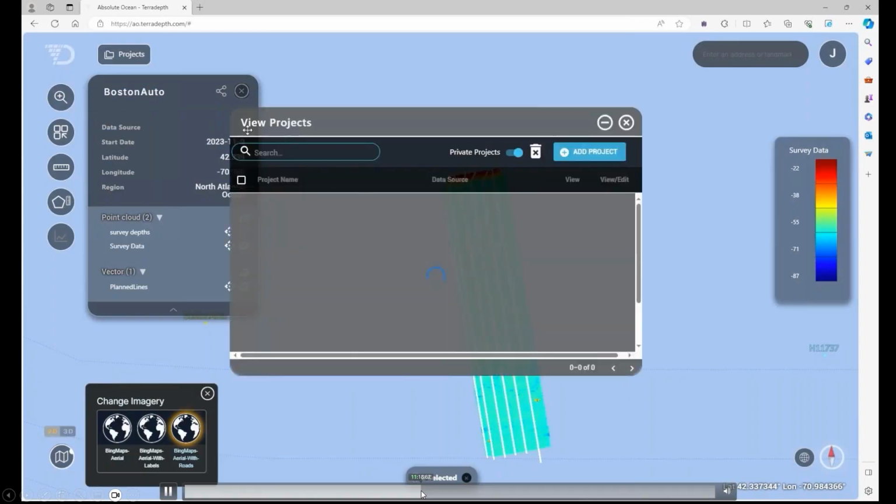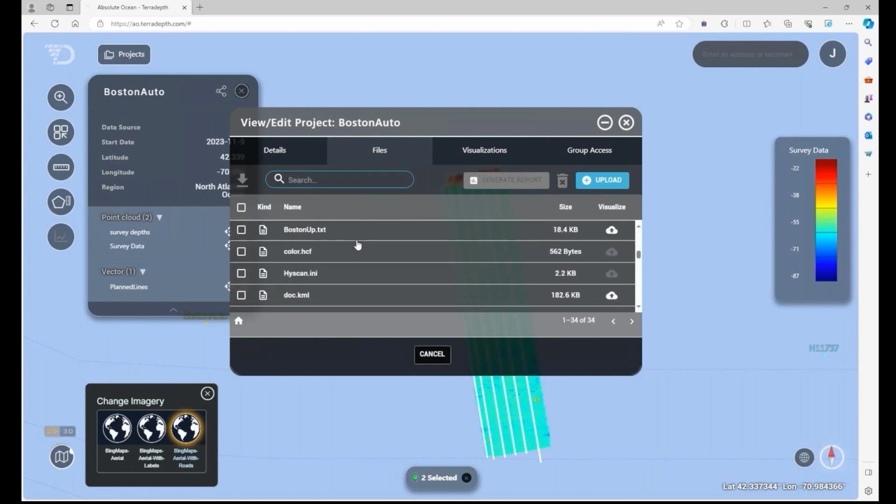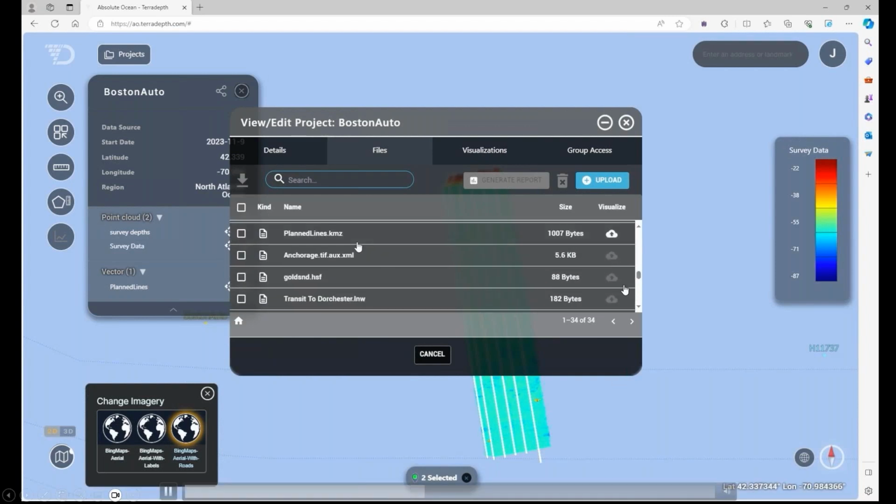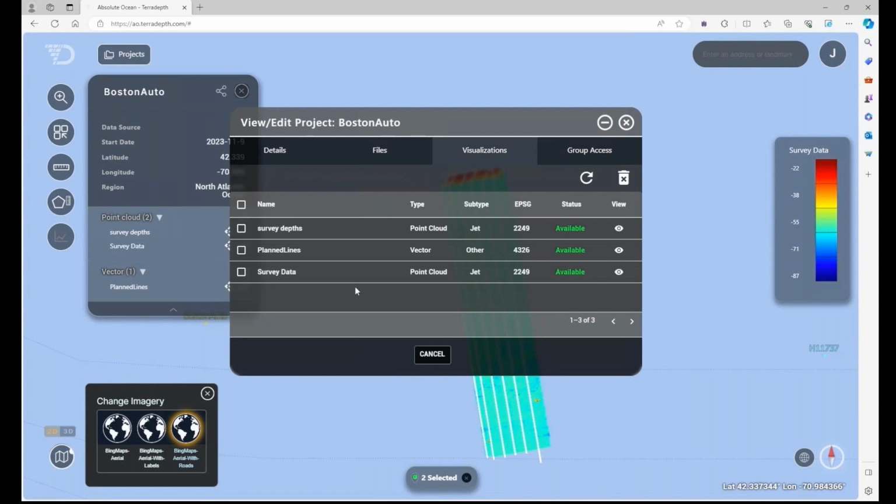So I changed my background. Let's go look at a couple of our files. On the right-hand side, you can see there's visualizations, those little arrows up on the right here as I scroll through the files. If it's grayed out, it's not a file that Absolute Ocean can visualize, but much like the PDFs you can upload, they're available.